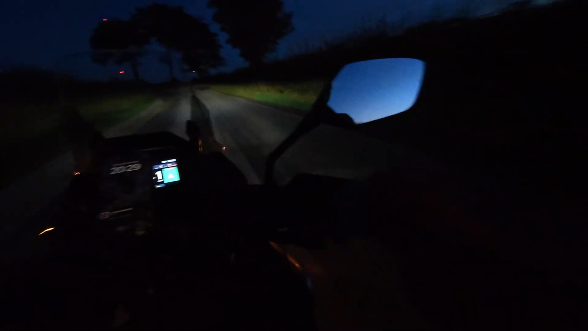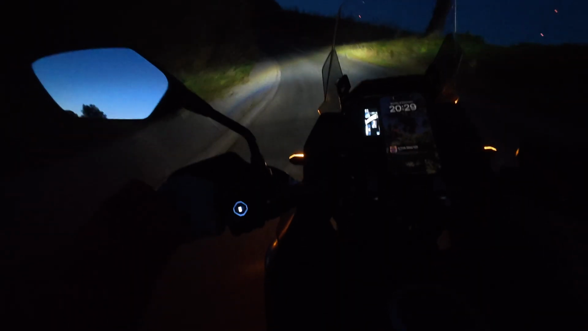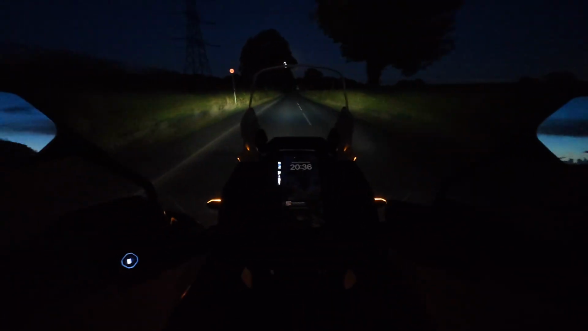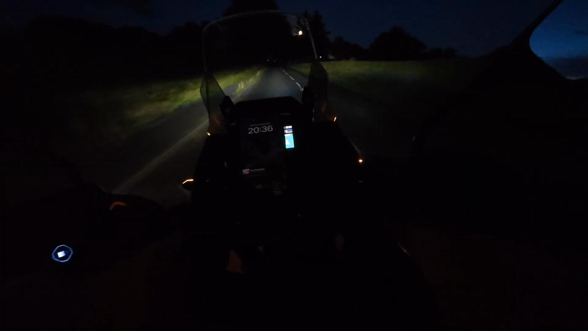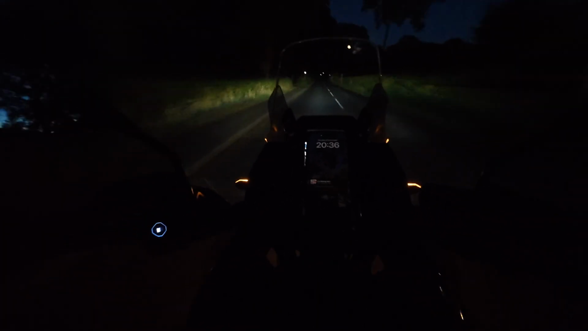Look at that moon. See how far we can get up. I just need to adjust my cuffs, letting a little bit too much air in, but other than that, what are we at? 13 degrees. I'm absolutely toasty in my jacket. Still, I've only got a t-shirt on.